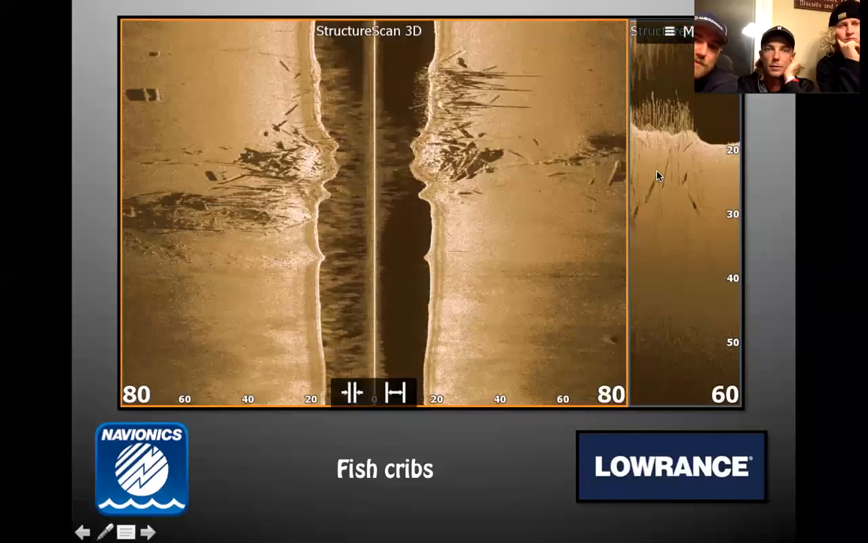Sticks, or what is a crib? It's made out of wood. This one's kind of slappy. Usually they're pretty square. They use railroad ties a lot. It's kind of a northern thing, fish cribs. A big Wisconsin thing. Yeah, a lot of Wisconsin lakes out there, I noticed.